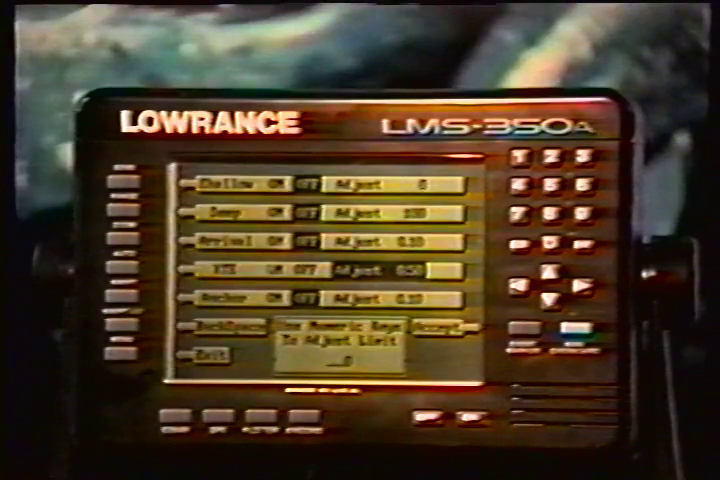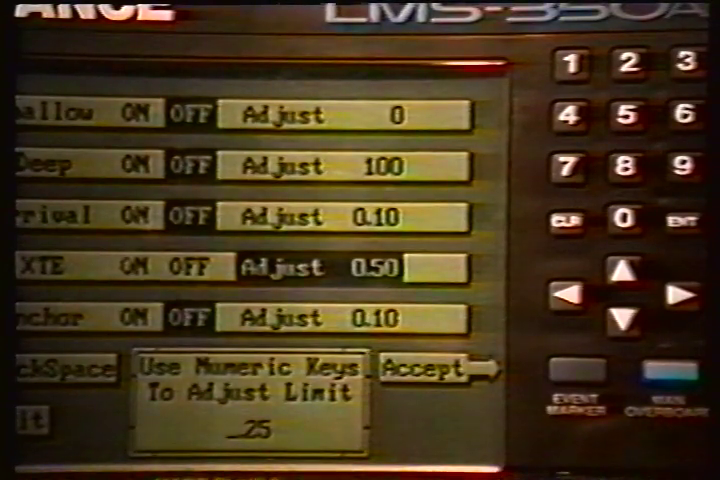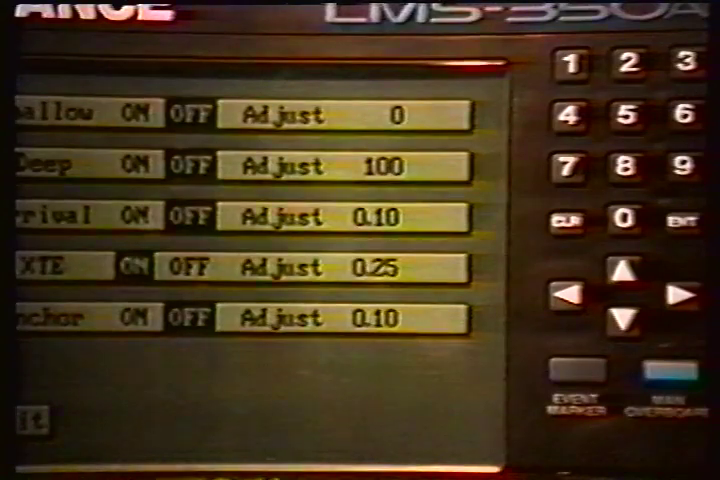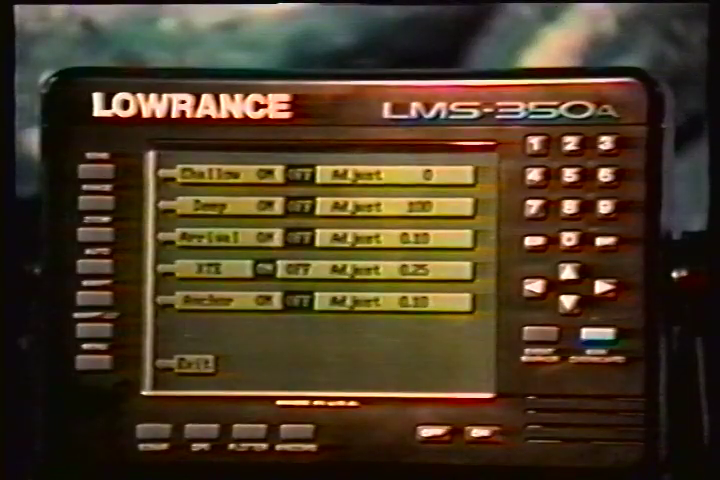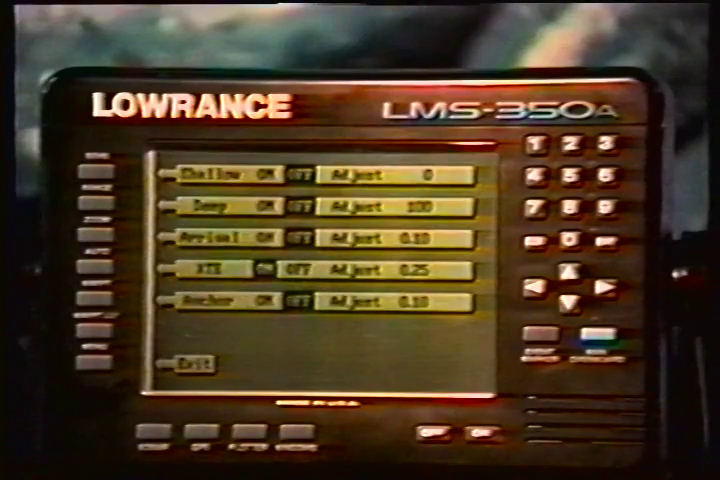Using the numbered keys, enter the desired alarm trip distance. Once you've entered the desired numbers, press the key next to the Accept label. The black box automatically moves to the On position, and the number you entered appears at the far right side of the alarm's label. You can set any other alarm on this page or return to a navigation or plotter screen by pressing the key next to the Exit label.